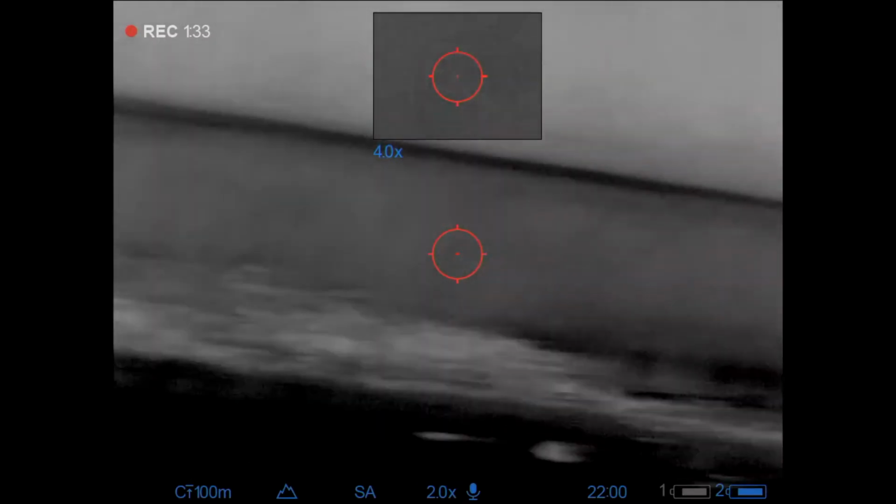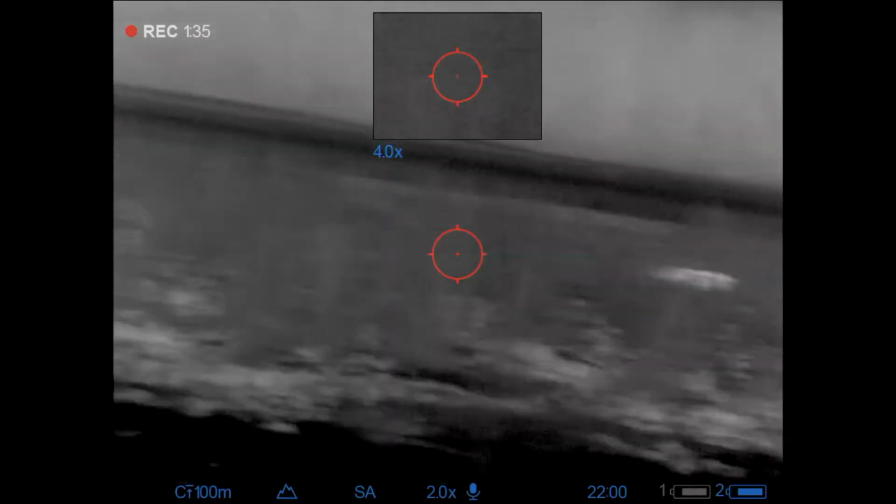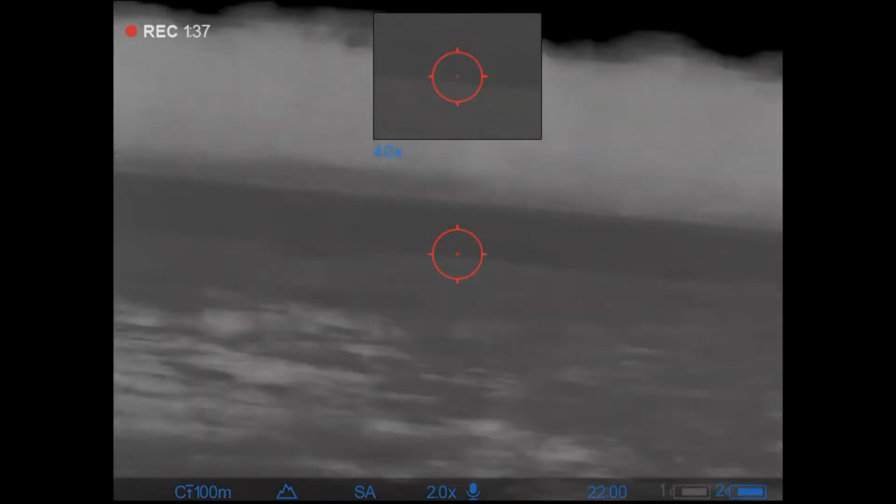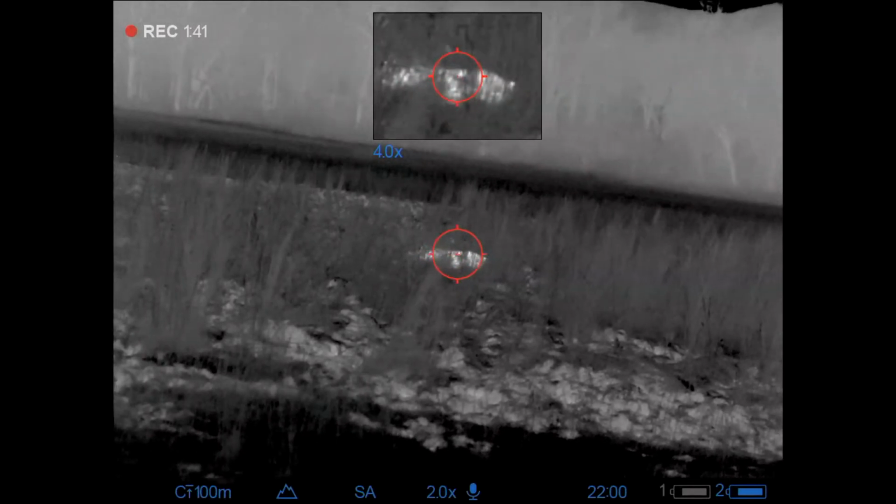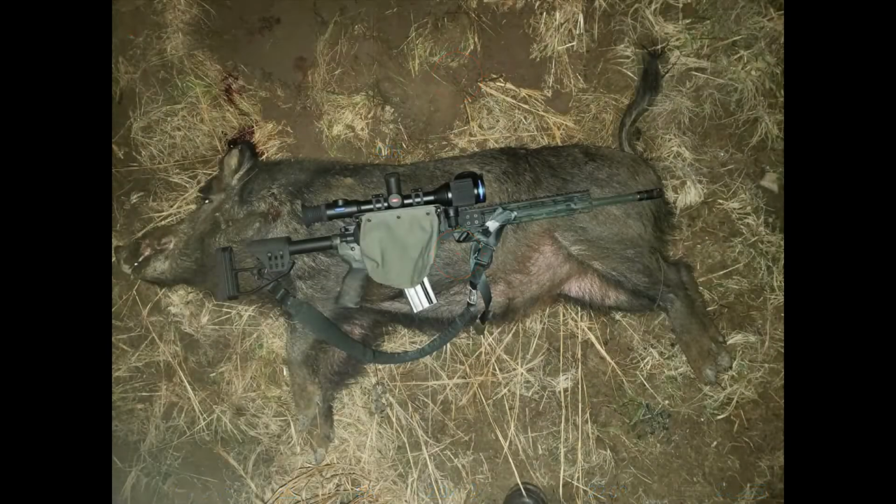And just like that, that hog is down. A little scan to the right and left again to see if any other targets come out. Nope, that's it. So now I got to make my way through the wet ground to be able to get to him. He ended up coming in at 195 pounds.